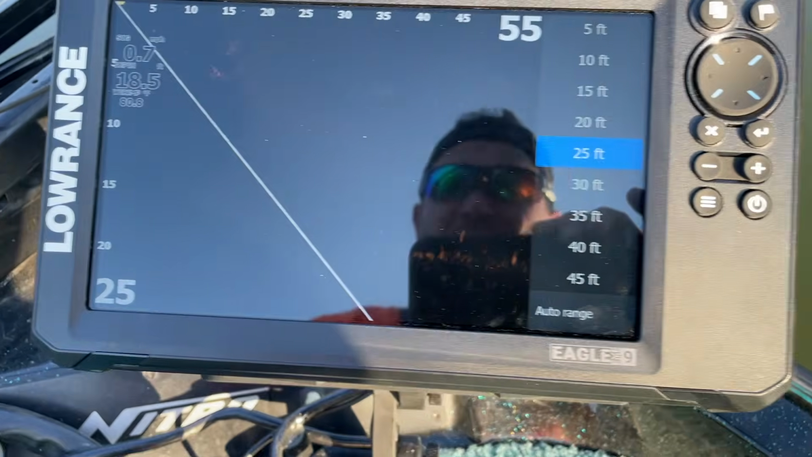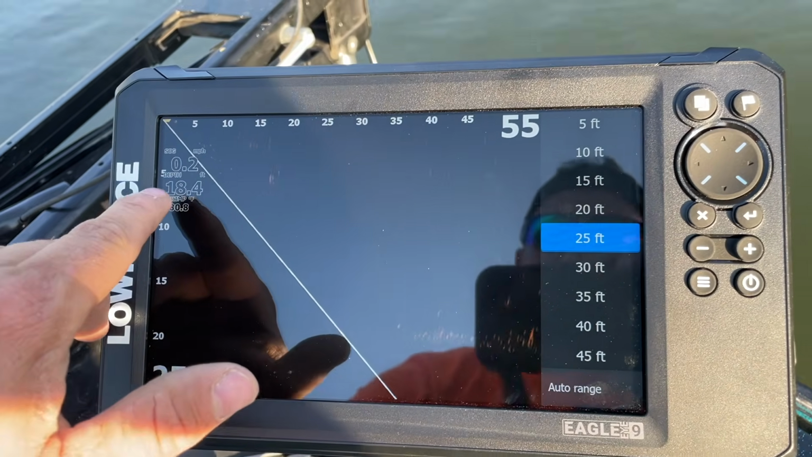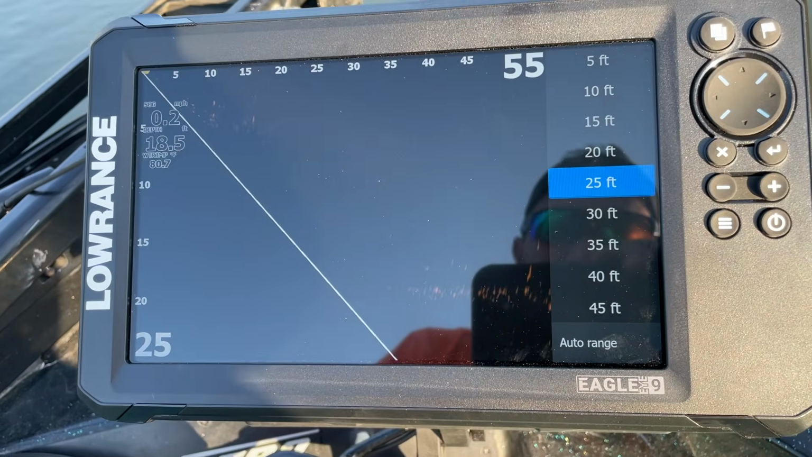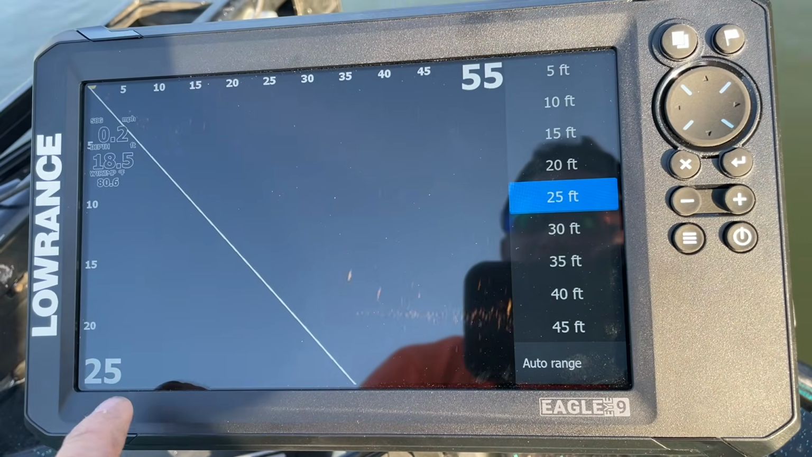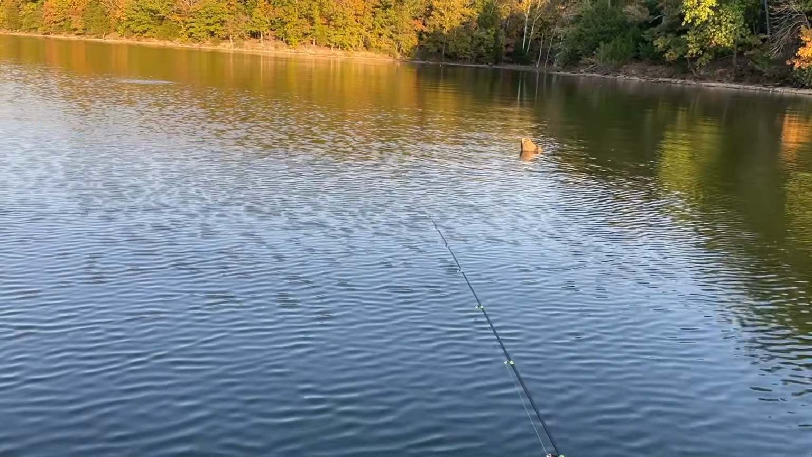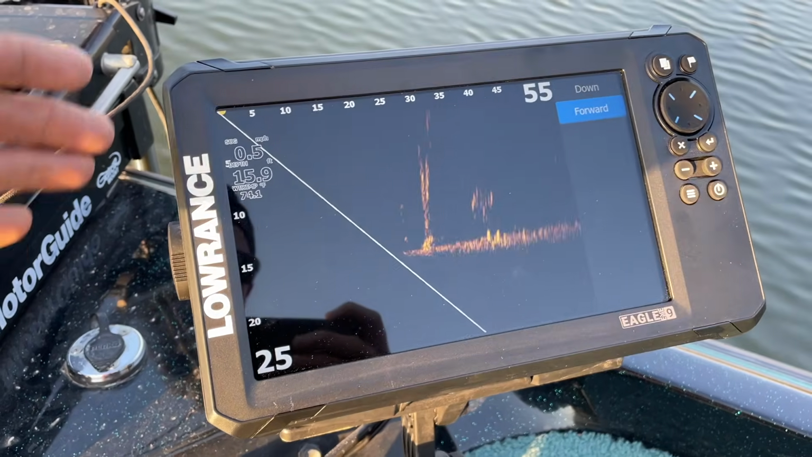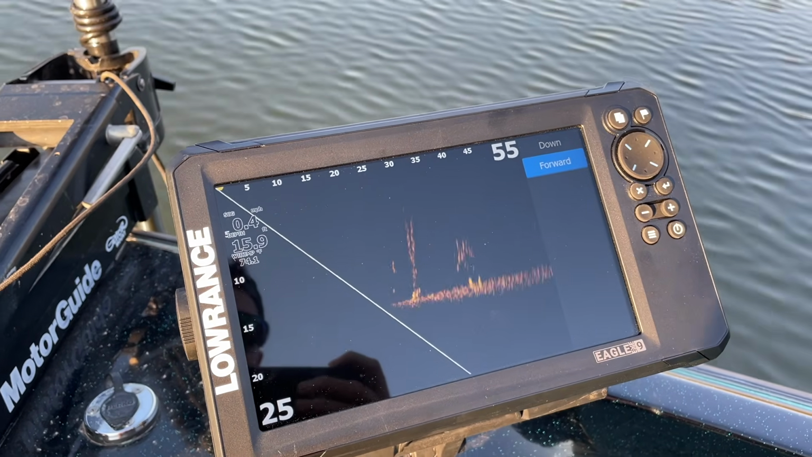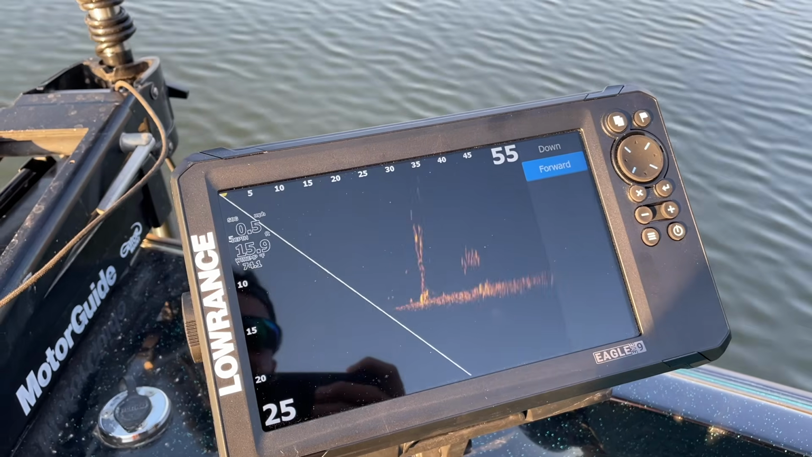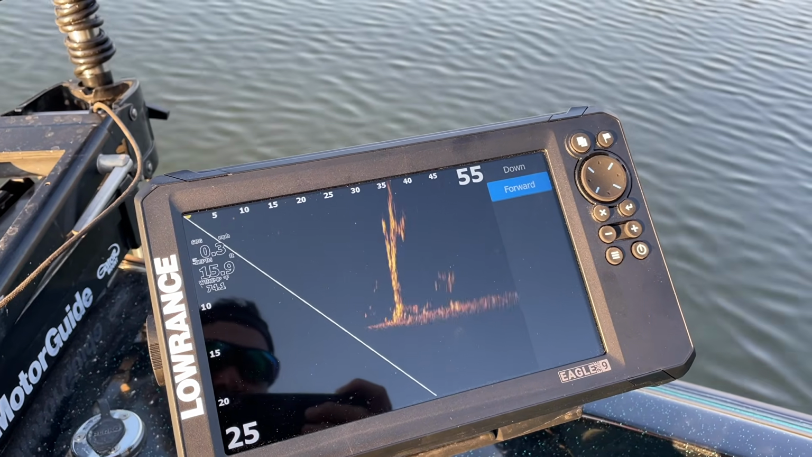All right, let me find a brush pile and I'll update you on what that looks like. But right now, right here's my depth, 18 foot. I went ahead and put my screen to see down to 25, and I'm shooting 55 out. So guys, there's a log sticking out. Here's what we got it looking like on the screen here. There are a few fish suspended off on the side, it looks like. Let's see if we can find that again. There it is. All right. Nice